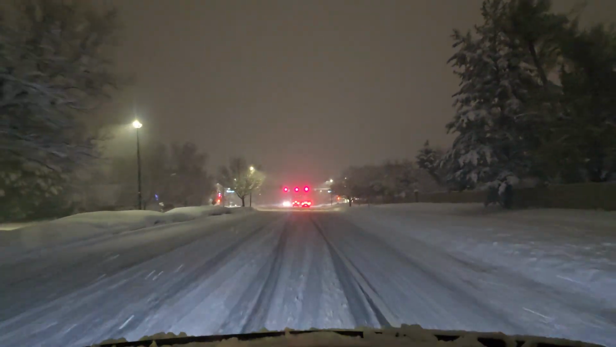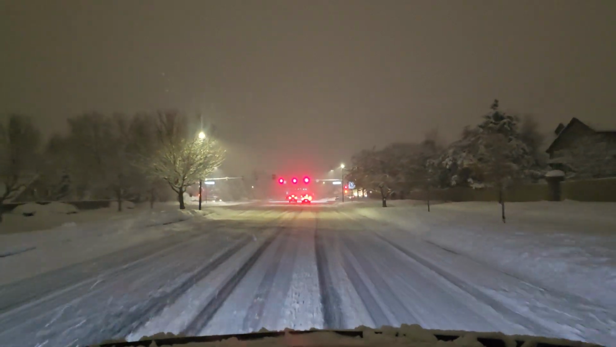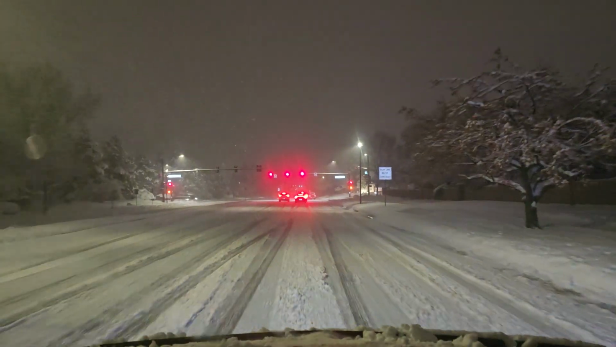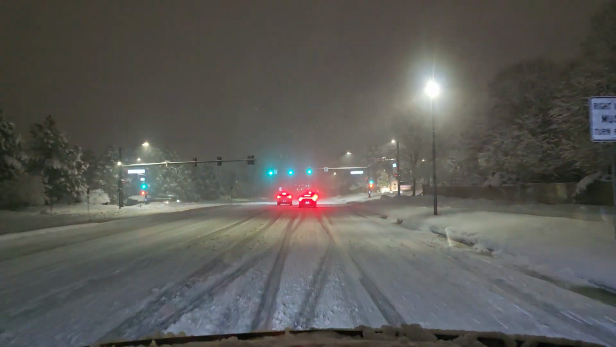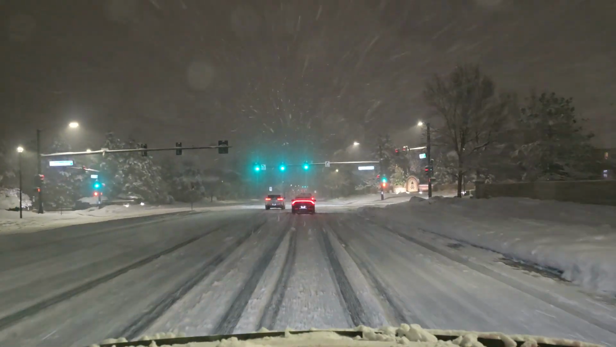And then there's just stopping, you know. They talk about ice, which it doesn't feel very icy right now, but who knows what's going to happen in an hour or two when it gets much colder. And they talk about black ice. I was thinking about that earlier today. We're probably going to see a lot of black ice in the morning.